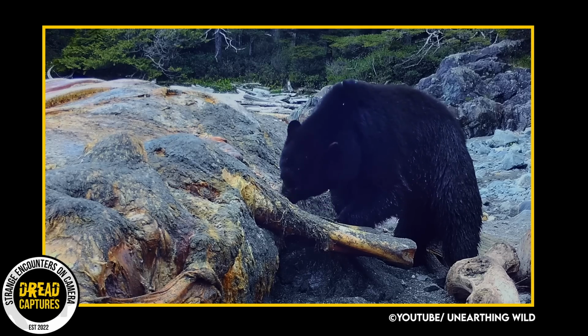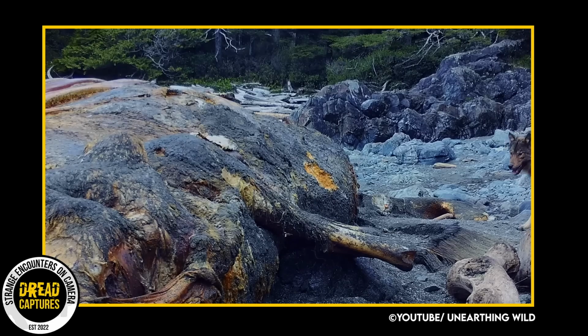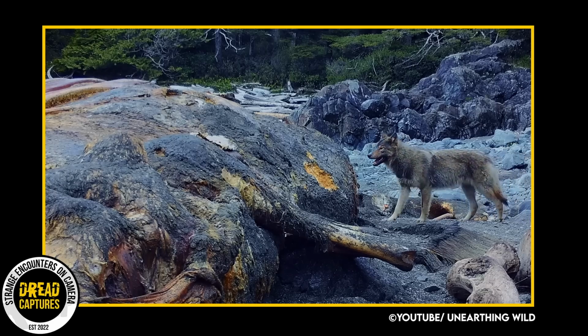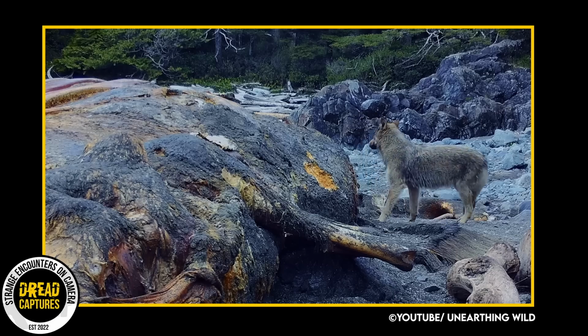He seems to get his fill and then he heads off. Quickly we see a wolf come in for a bite. Now, first of all, this wolf is beautiful. A healthy wolf, its face and neck with some darker browns and black in it. Wow, she's gorgeous.